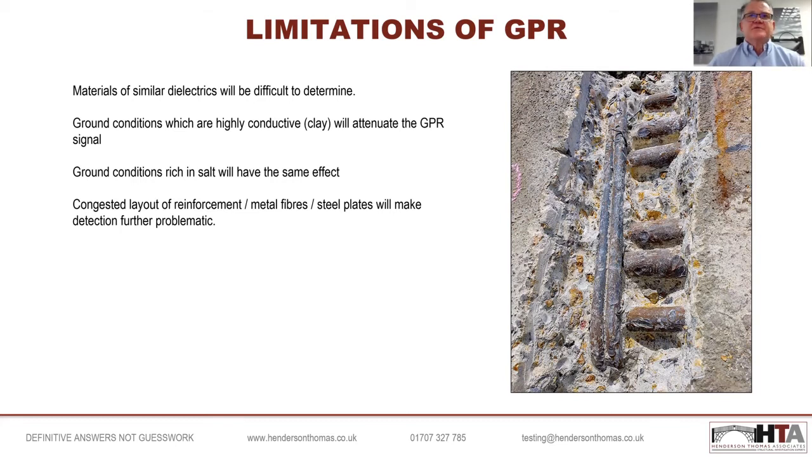A couple of good examples are using GPR on a newly cast slab. Because the slab will have a high moisture content, the effectiveness of GPR to pick up rebar and such like will be massively reduced. Whereas if you come back in 6 months' time, when the slab has had time to cure, using GPR to pick up defects can be very, very good, because the slab has dried out, it's become less